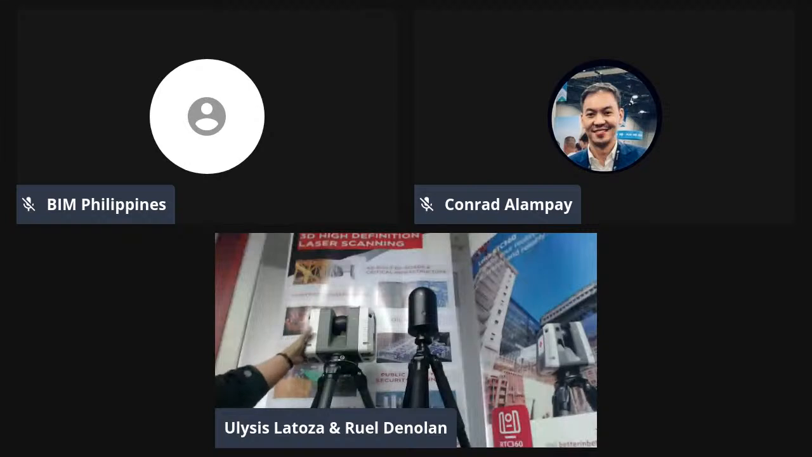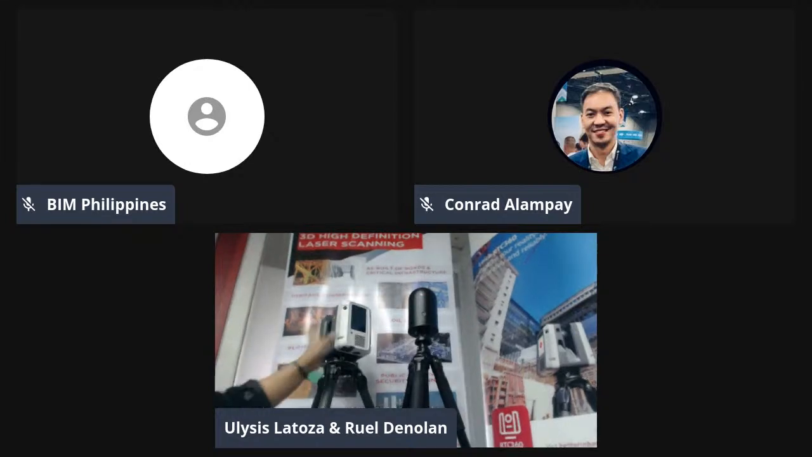The other one is the RTC 360. This one captures around 2 million points per second, and the range is a 130-meter radius, so it captures quite far. It also has HDR imaging. It has 2 batteries, so if one runs out, the other battery automatically takes over. It also uses a USB memory stick, 256 gigabytes.